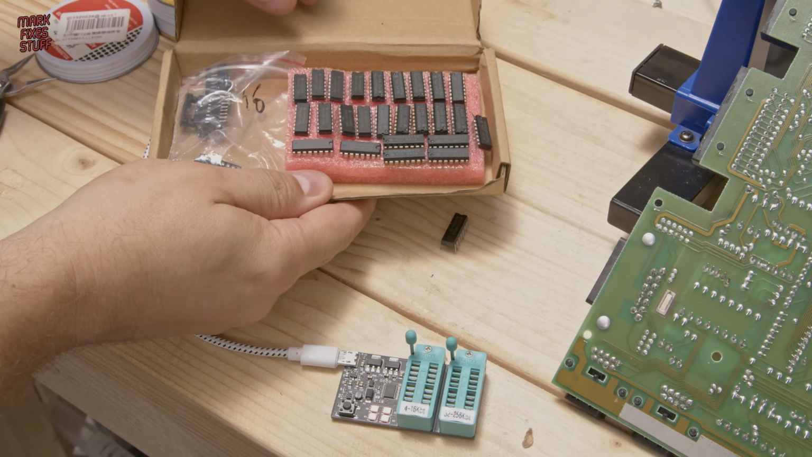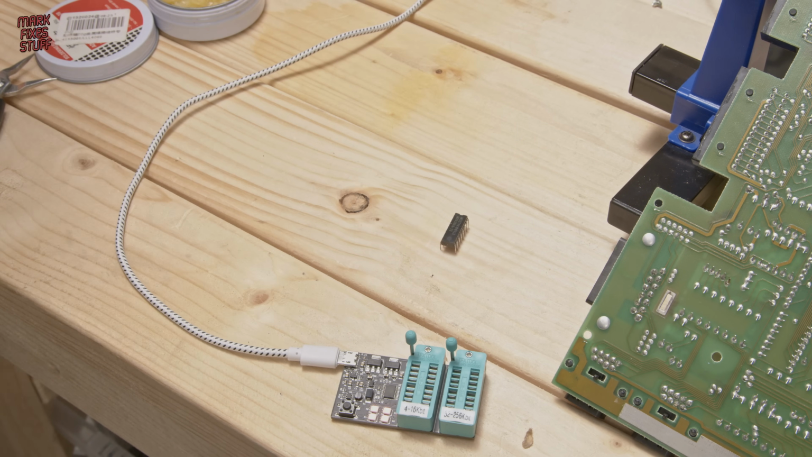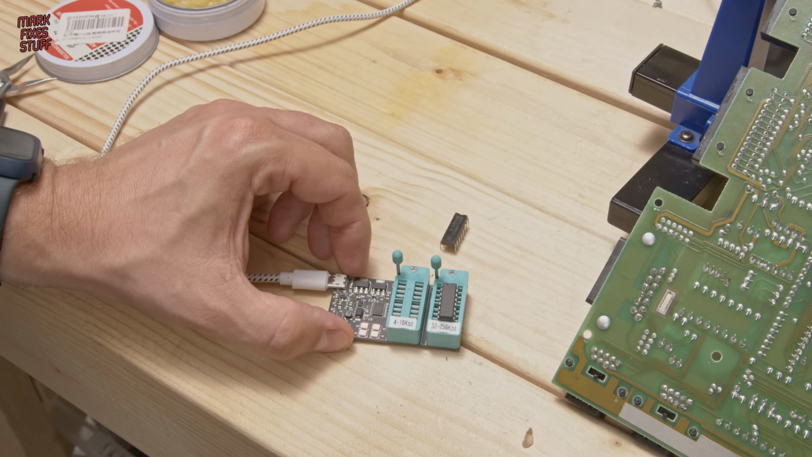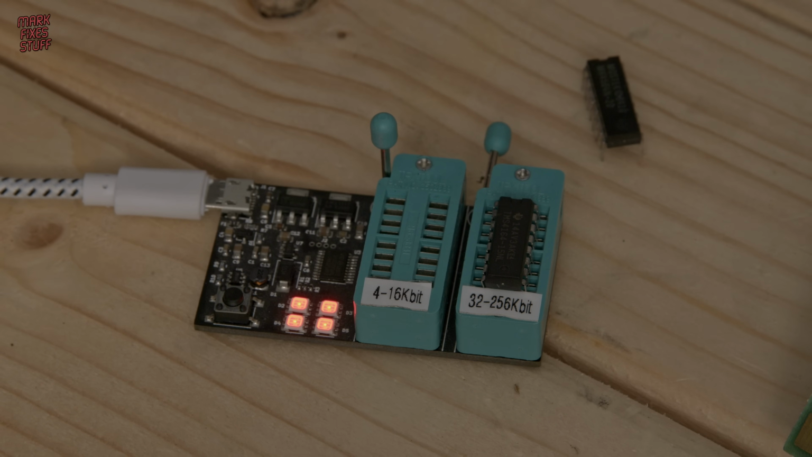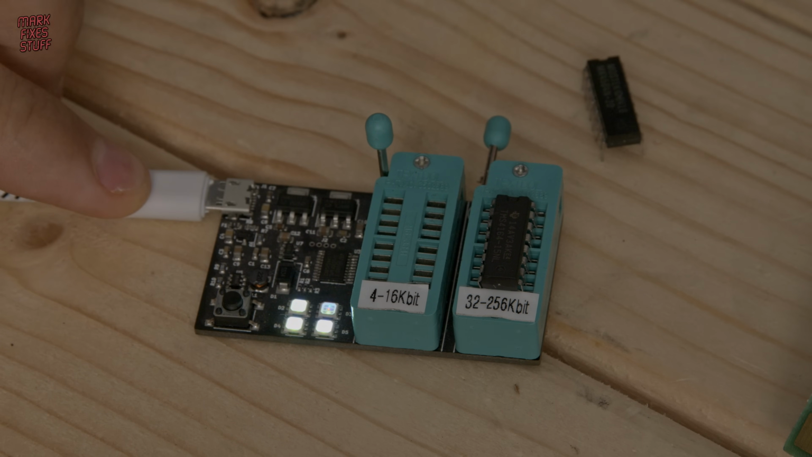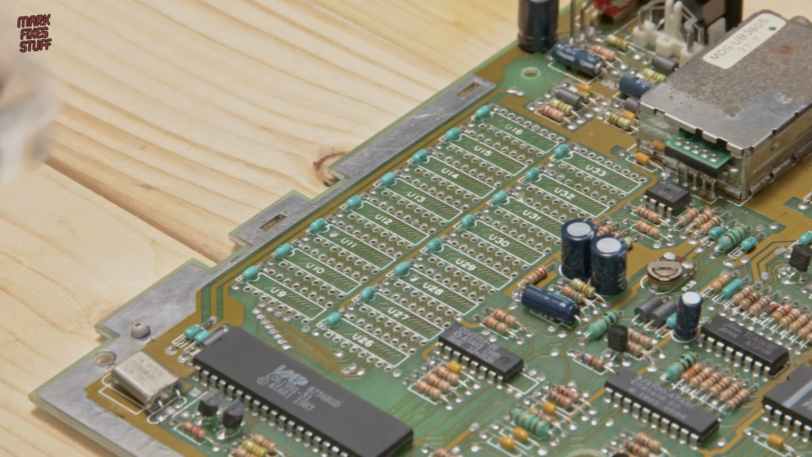Just another note here, I will test every piece of RAM before I put it into the board. I did a couple of tests before I turned the camera on, and 3 pieces of the RAM out of Simon's parts actually failed the tester. So I'm quite wary now. Usually if the test starts, then it's a fair bet that it's going to be okay. But it only takes 20 seconds.